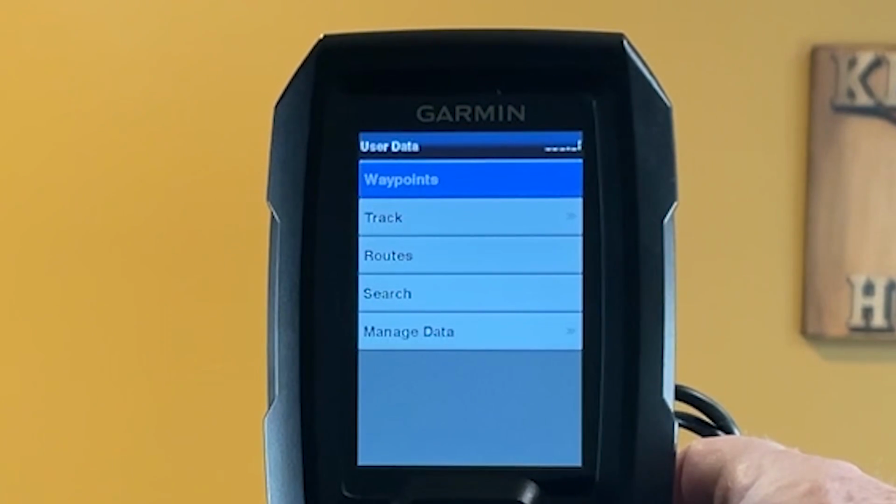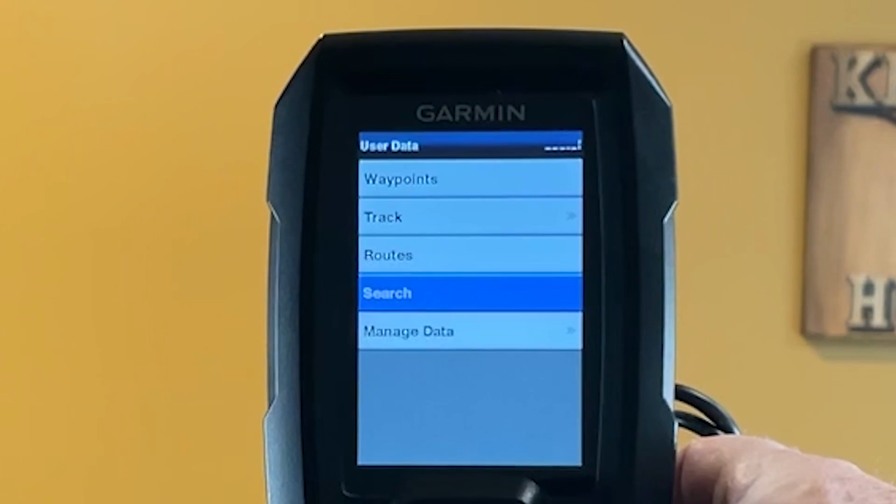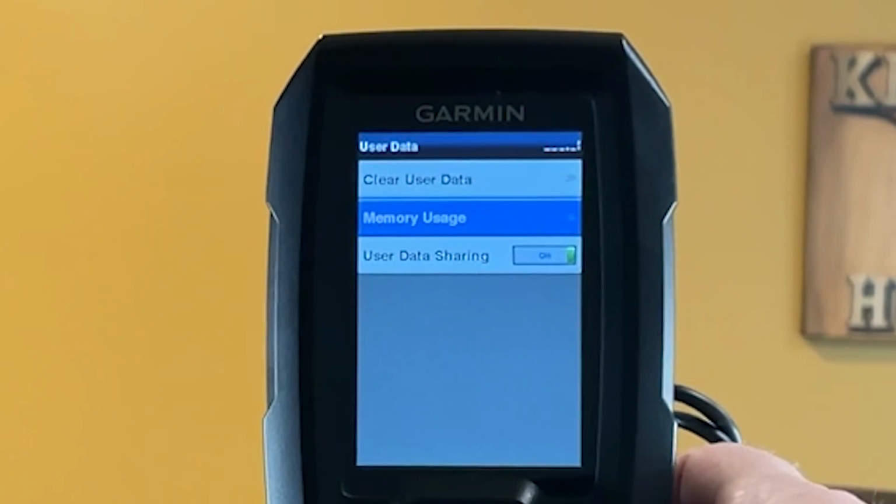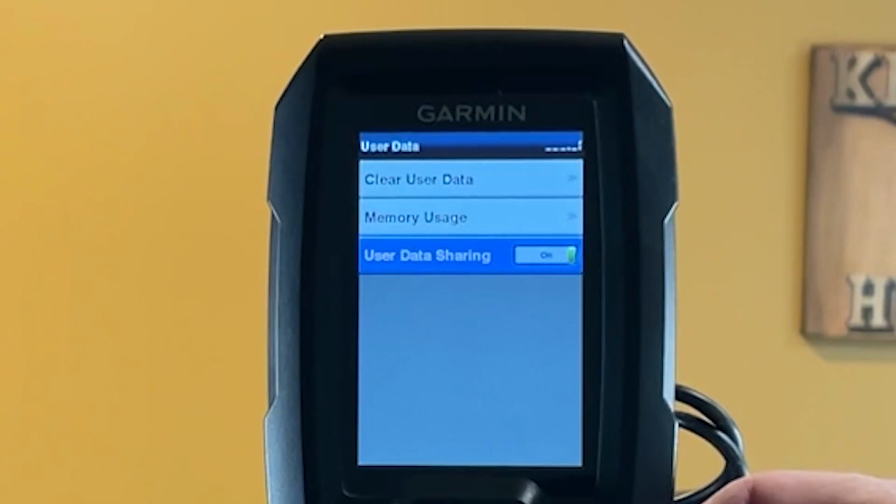And there you got your waypoints, your tracks, your routes. You can search for your tracks or your routes and manage your data. You can clear your user data, your memory usage, which I haven't used a lot on this, and then user data sharing. You can turn that on or off if you want to share your community waypoints and maps.